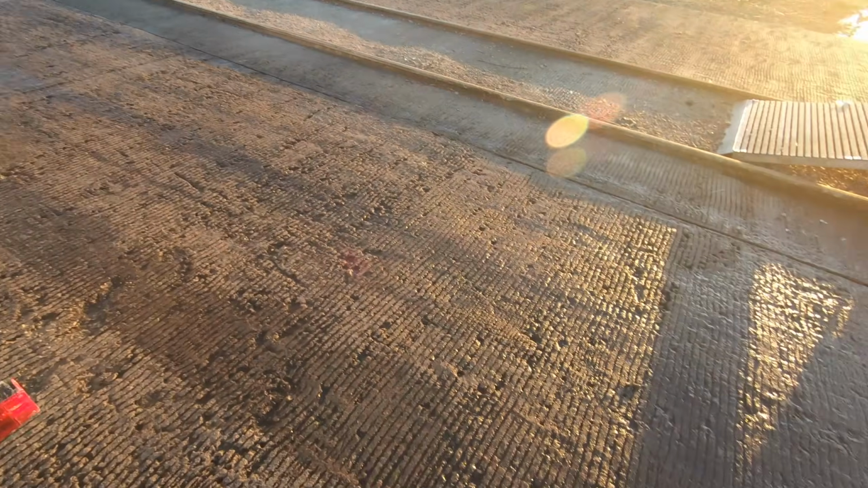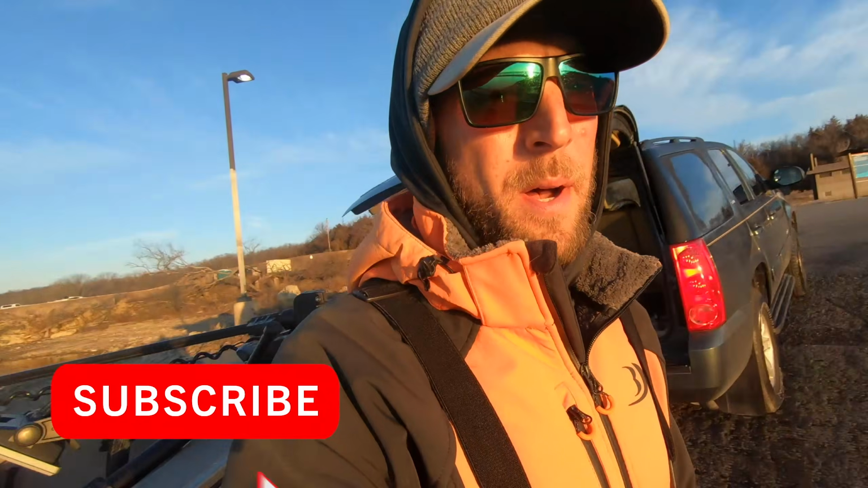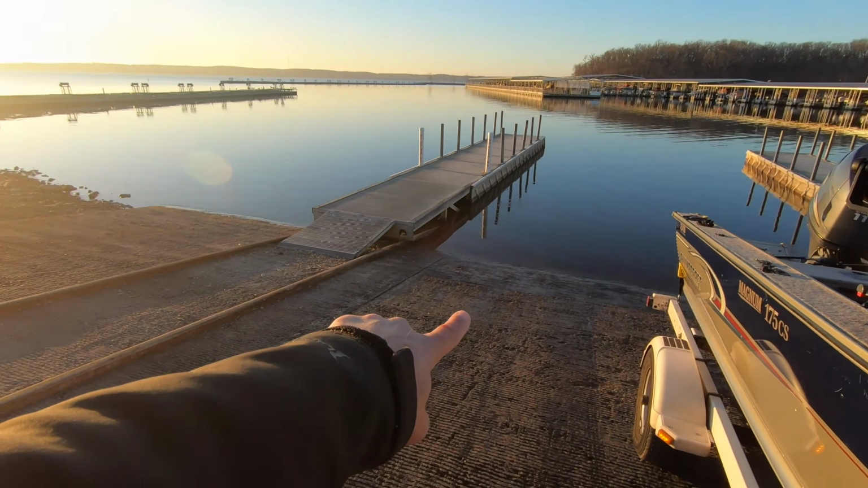That's ice. That is also ice. What's going on, everybody? Welcome back to another video on the channel. This video brought to you by, hey, when it's 24 degrees outside in the morning, please drain your trailers at the bottom of the boat ramp before you pull out. Otherwise, everything on the ramp is gonna be a complete sheet of ice.